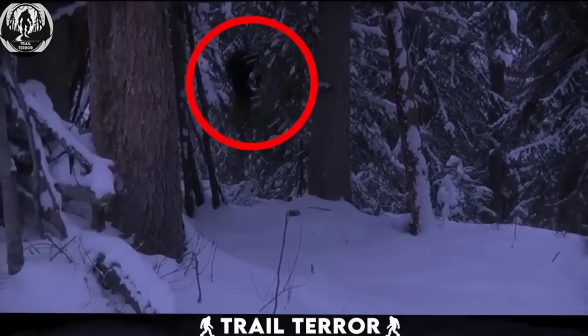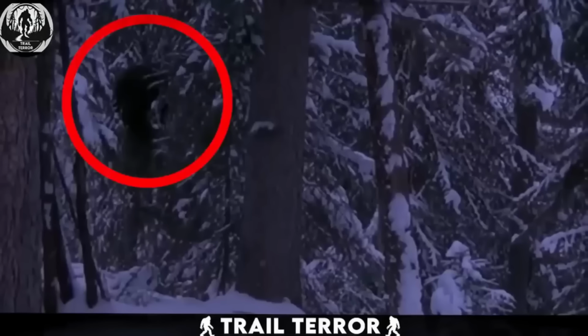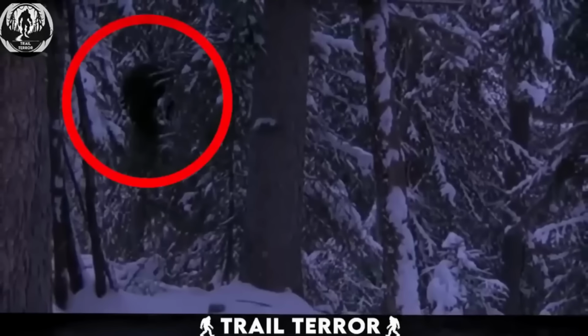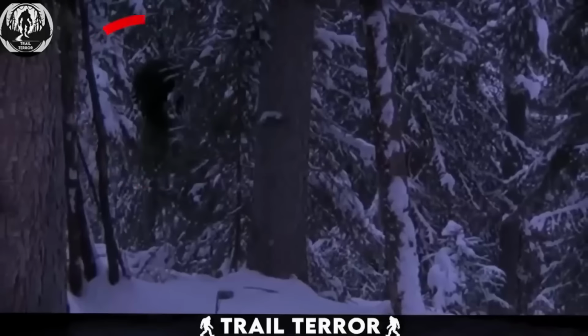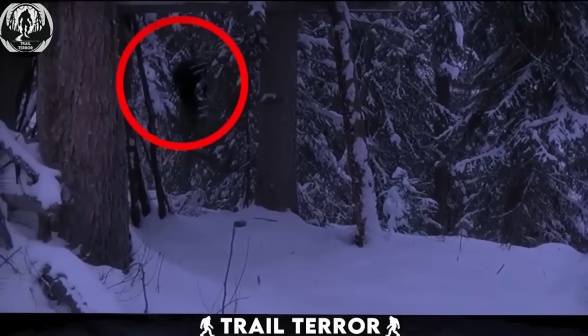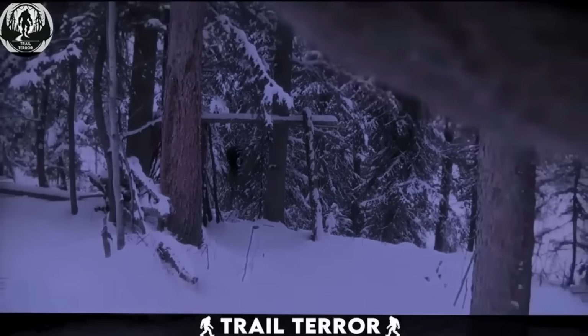While the footage doesn't offer a clear view, it is evident that the creature had black fur. But we can't say for sure, as many have said that it is footage of the legendary Bigfoot, although I have seen clips of them resting between trees. This might as well be a black bear. What do you think? Am I wrong?